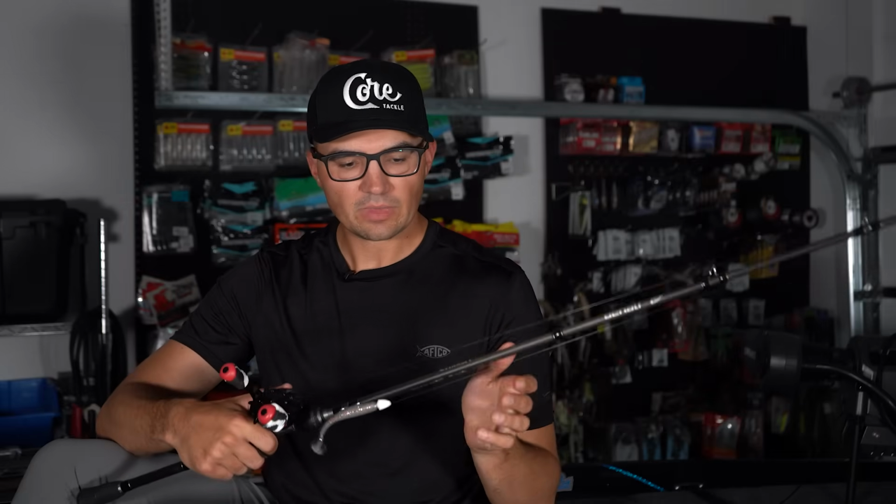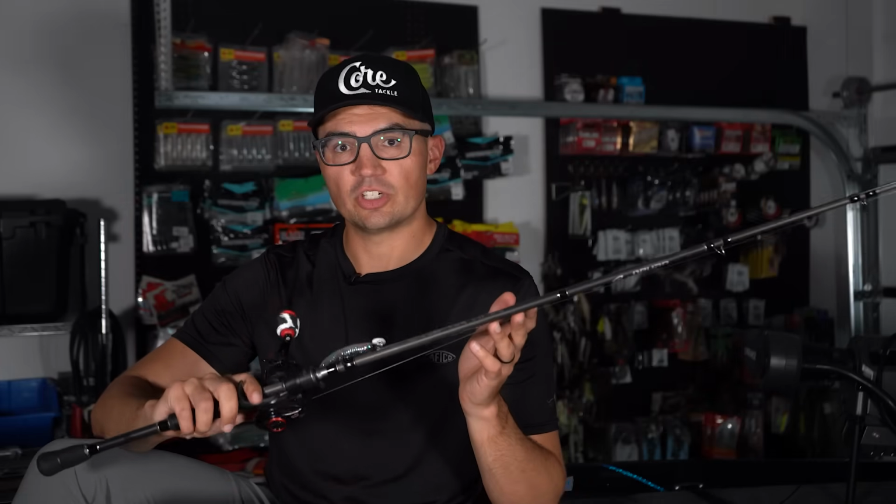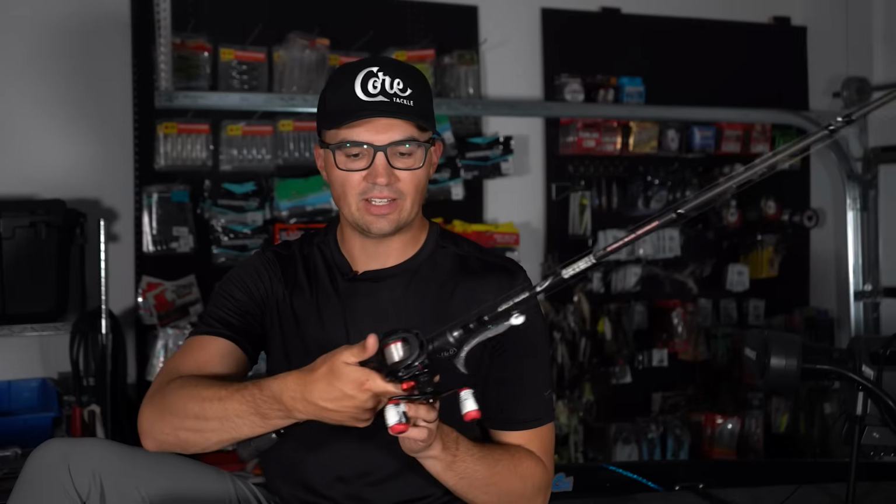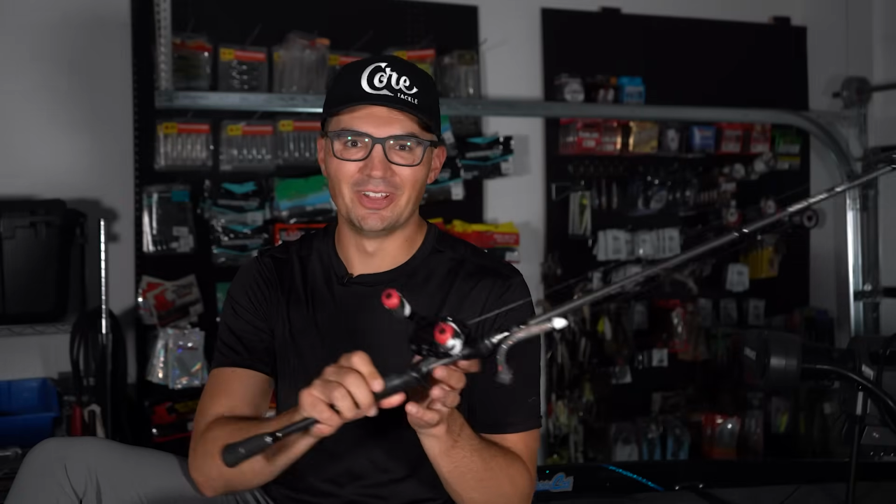and I'm throwing it with a Denali 7'2", medium heavy power, fast action worm and jig rod in the Covert Light lineup. Just have a Max, was this a Max X? I don't know, it's a Black Max version reel that I got a few years ago, 6-to-1 gear ratio reel.